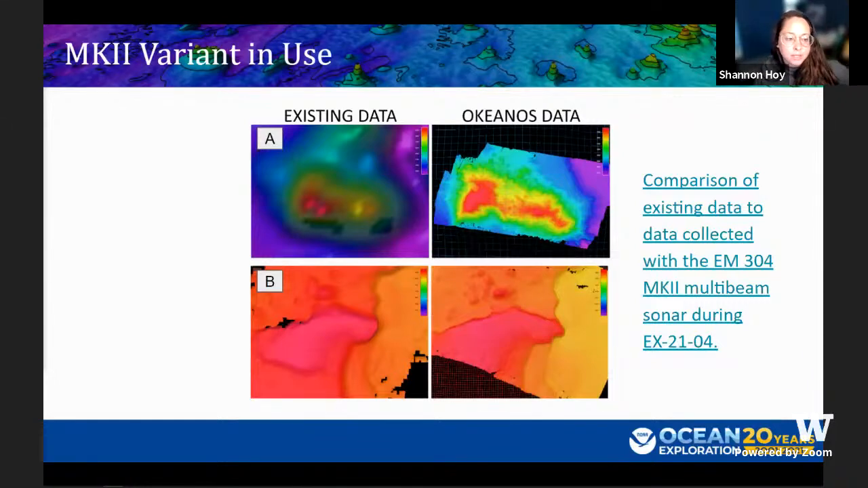All of this data was collected to meet the US and international goals as laid out by the national strategy for mapping, exploring, and characterizing the United States exclusive economic zone, which is the NOMEC strategy, and the international effort Seabed 2030. We're excited about this Mark II array and the full complete upgraded system. We expect this system on the NOAA ship Okeanos Explorer will be used to make major contributions to both of those initiatives throughout the next few decades.